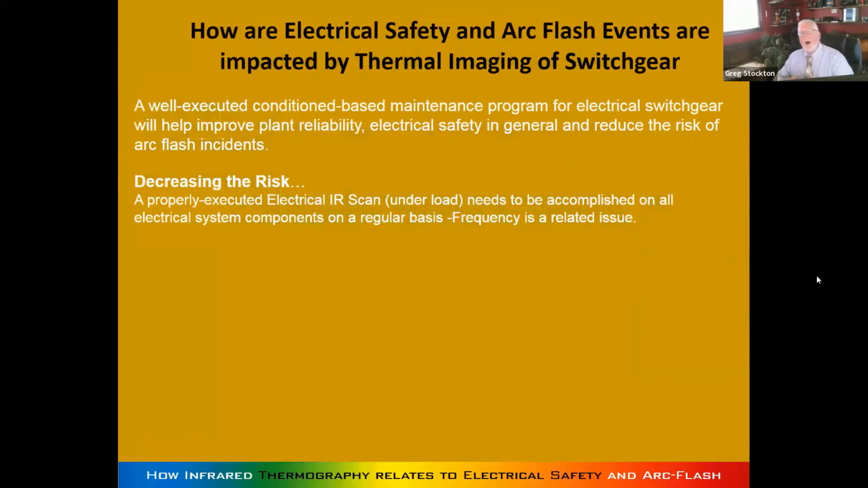All right, so now let's talk about the arc flash and electrical safety in general, things like that, and what infrared actually does. You know, condition-based maintenance is the way to go with the switchgear, and this is completely SOP now.